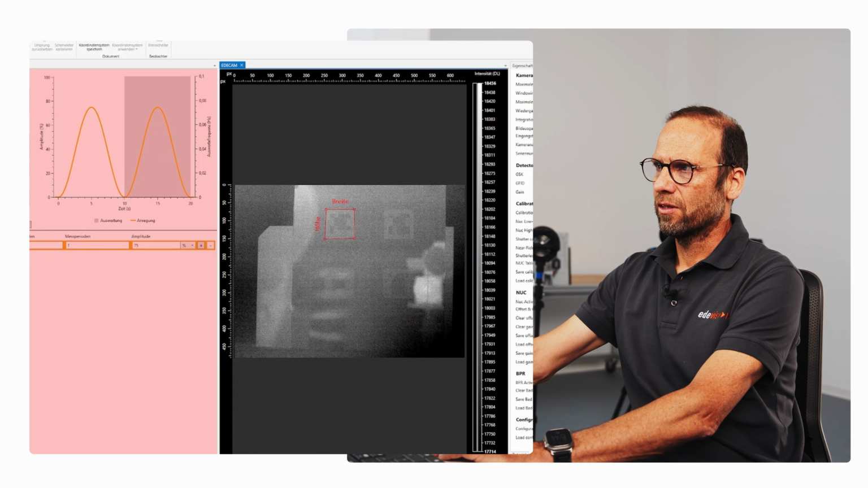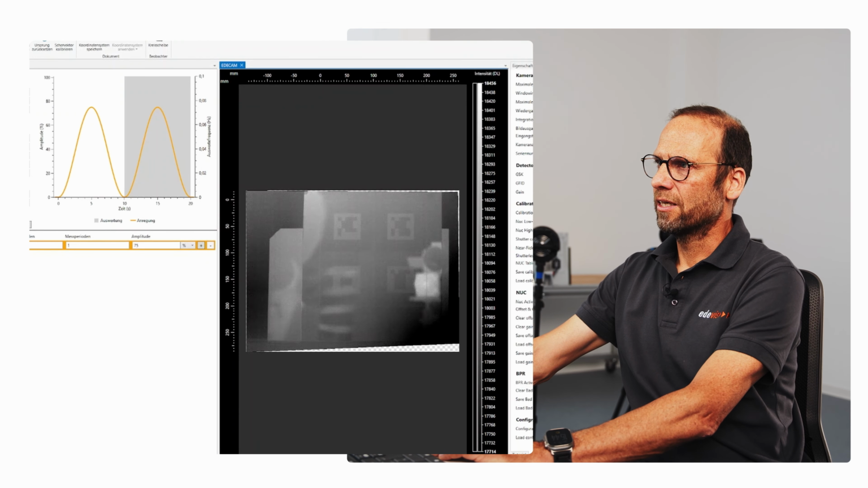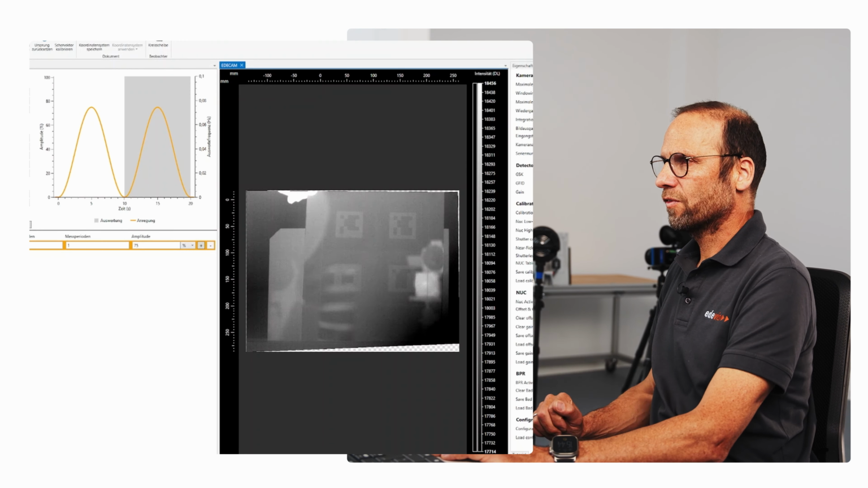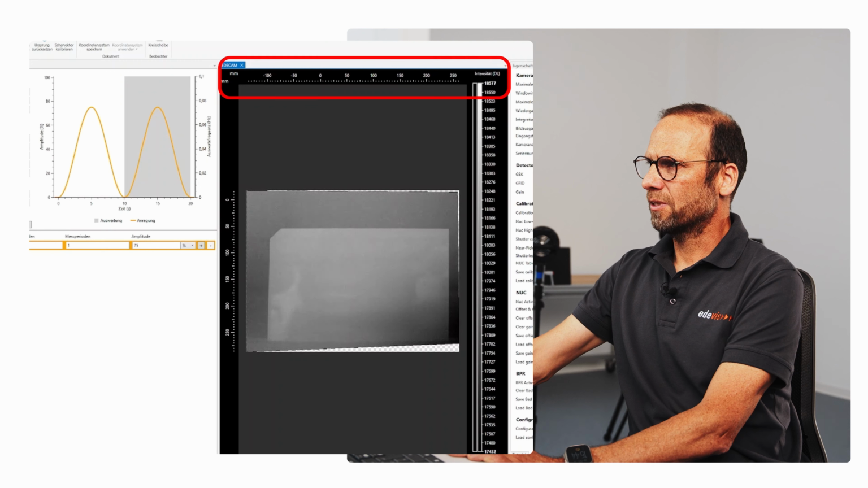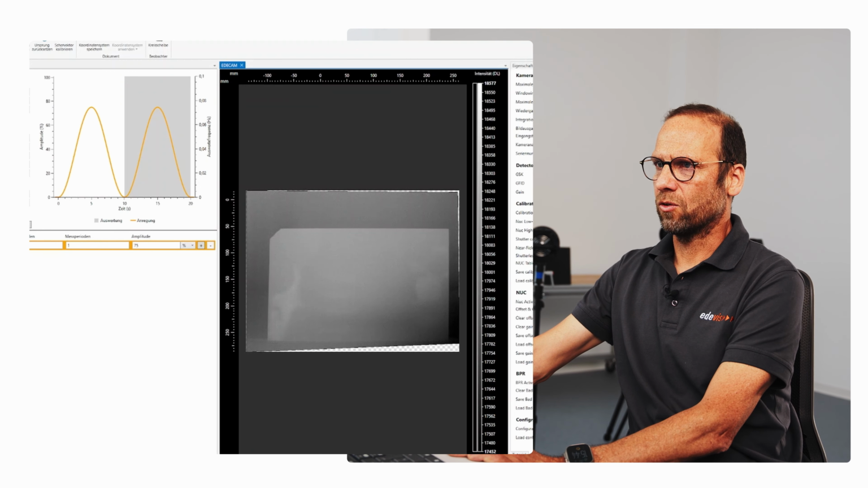As you can see, even with this very little illumination, the pattern was recognized and the coordinate system now is rectified. Now we can remove this pattern, this target, and we now see the sample with its metric scaling. You see here in the picture, that's millimeters now.